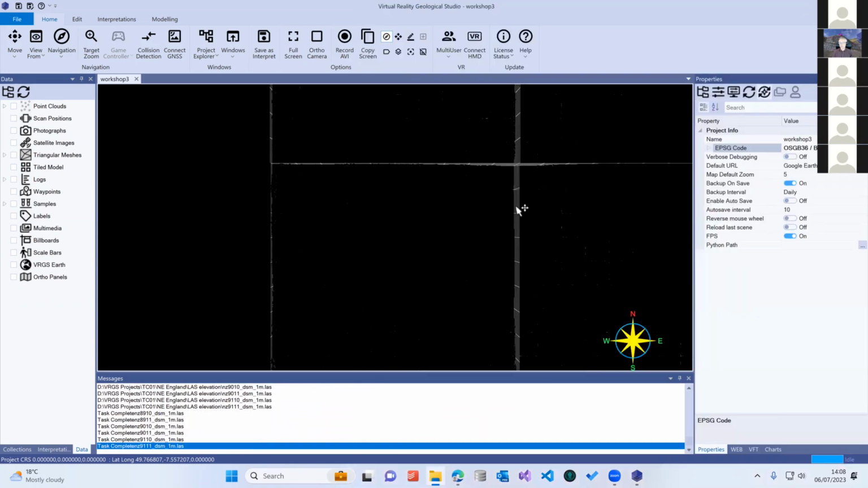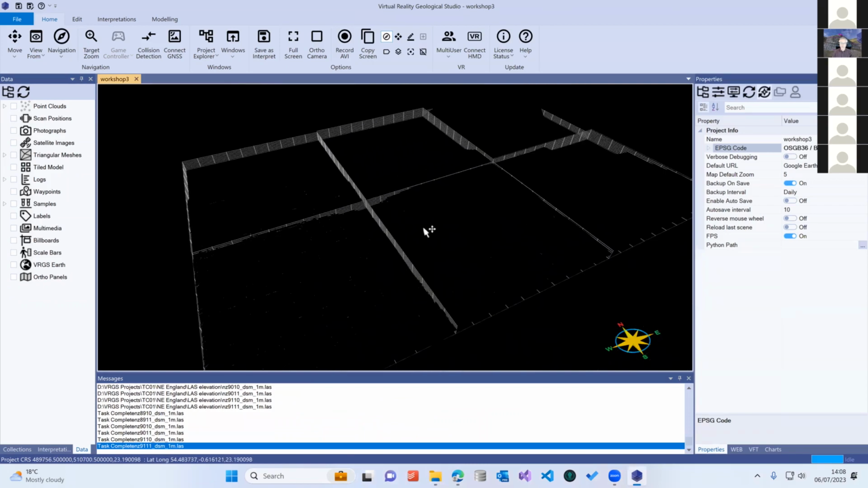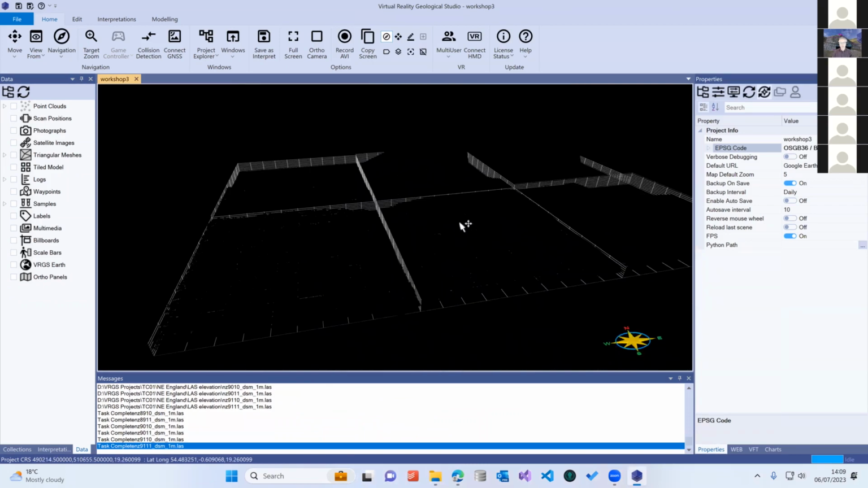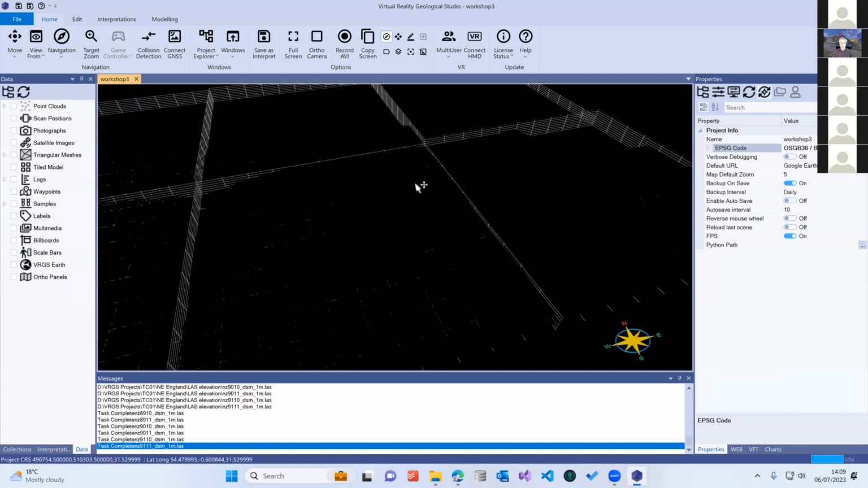Quite a lot of the data types that we deal with, we can just do with drag and drop very easily to work that way. This has come in. So here's the first sort of problem that you might encounter with working with this kind of data: it just comes out, we can see that there's data there, but there's no color to it. All the points are black.